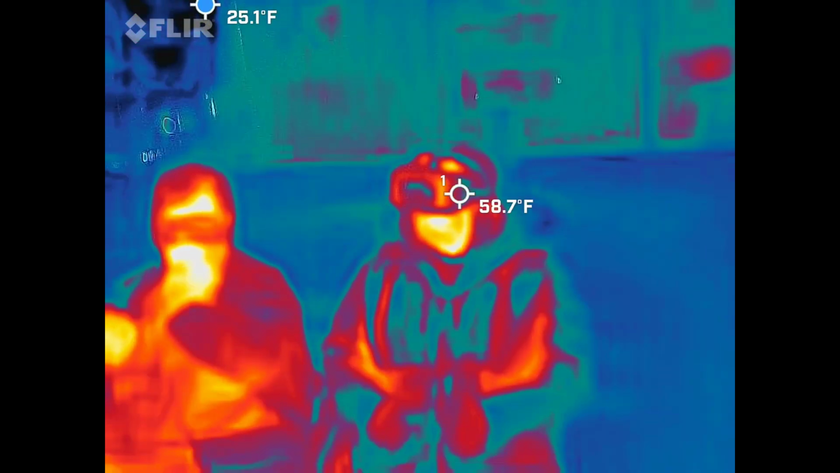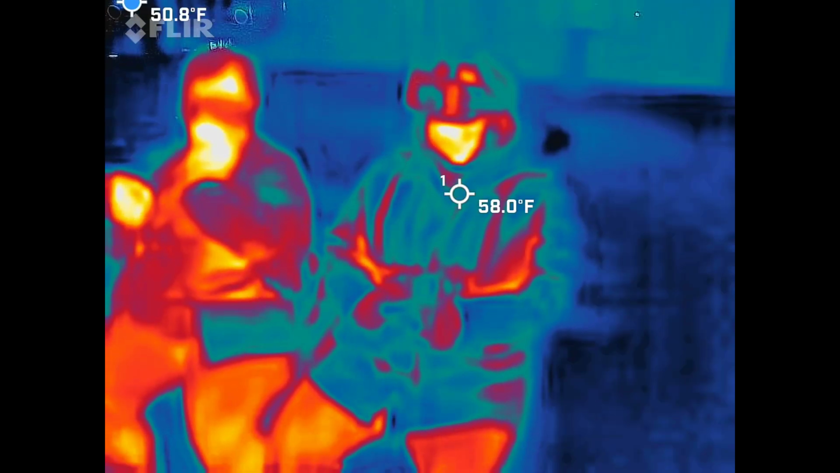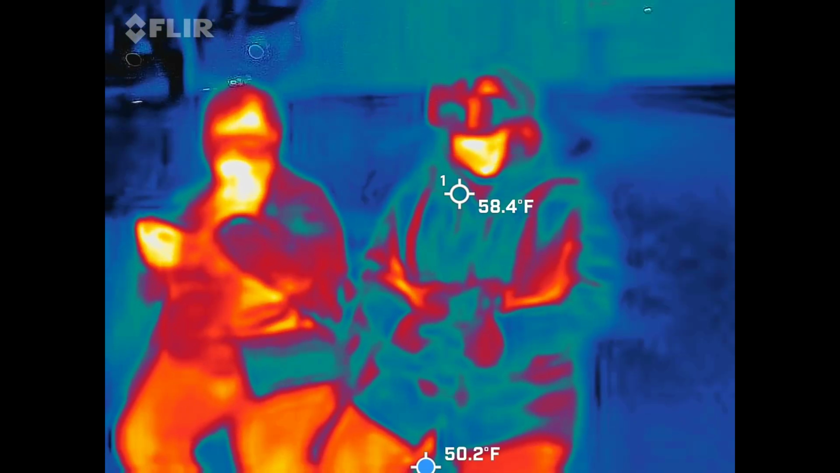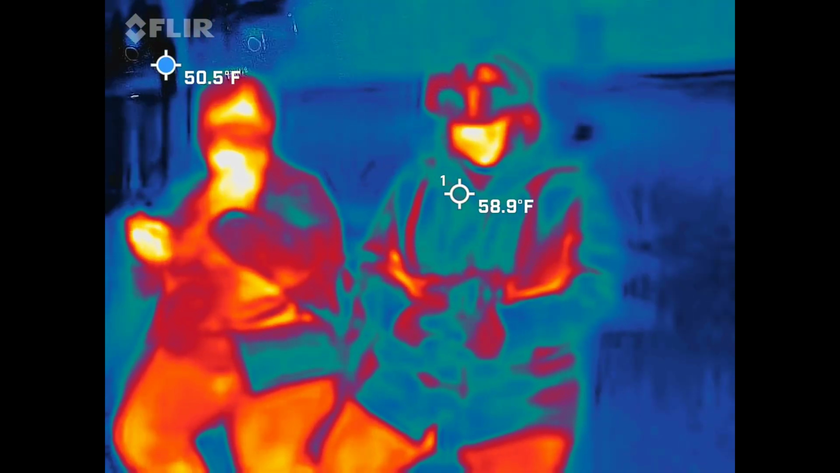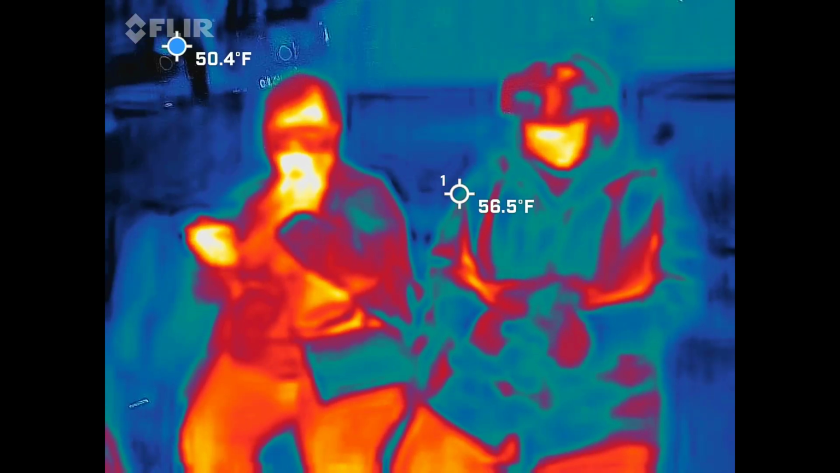Henry, let's go with something that we can actually prove in real time. There's some noise coming out of that church. Can you tell us what the sound is? Henry, what's the sound we're hearing right now? It's coming out of the church.